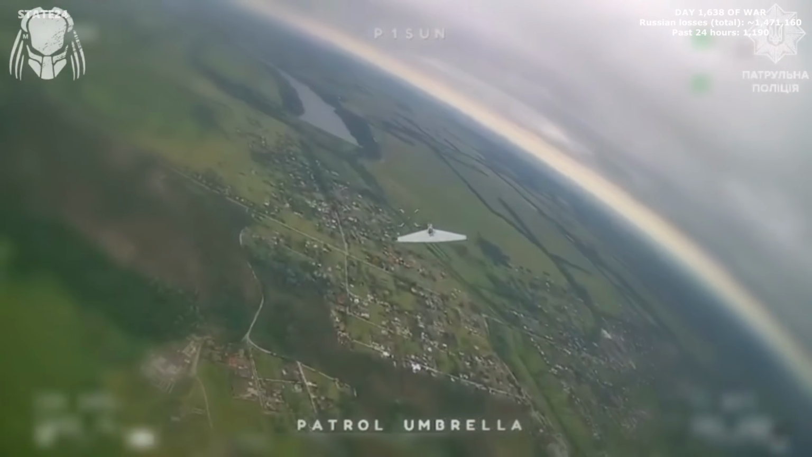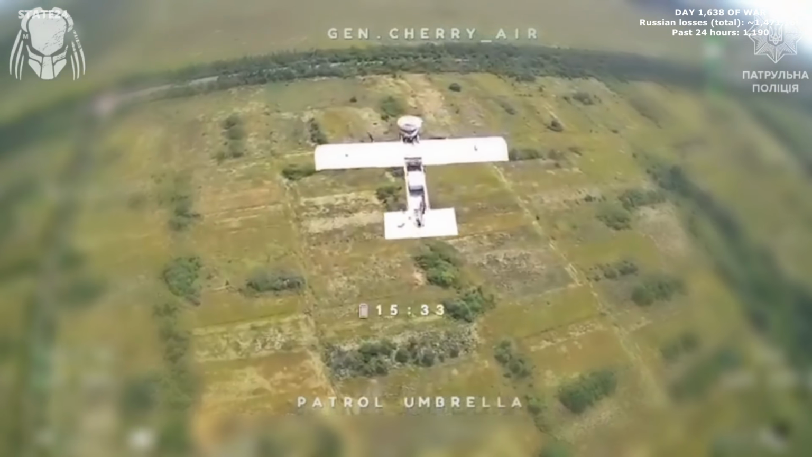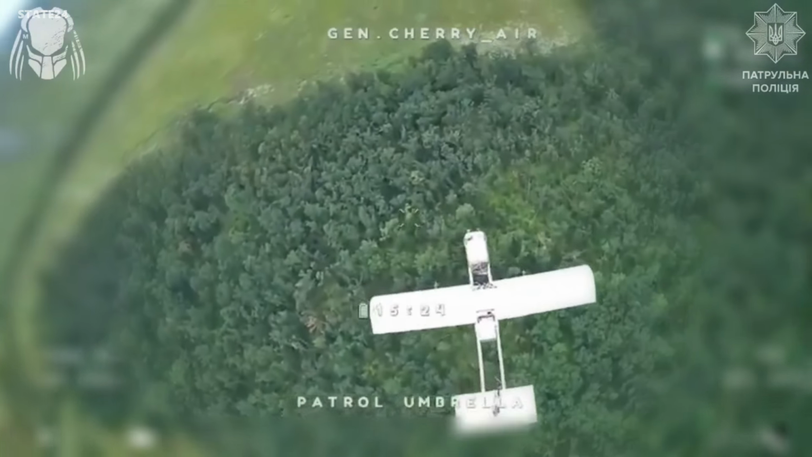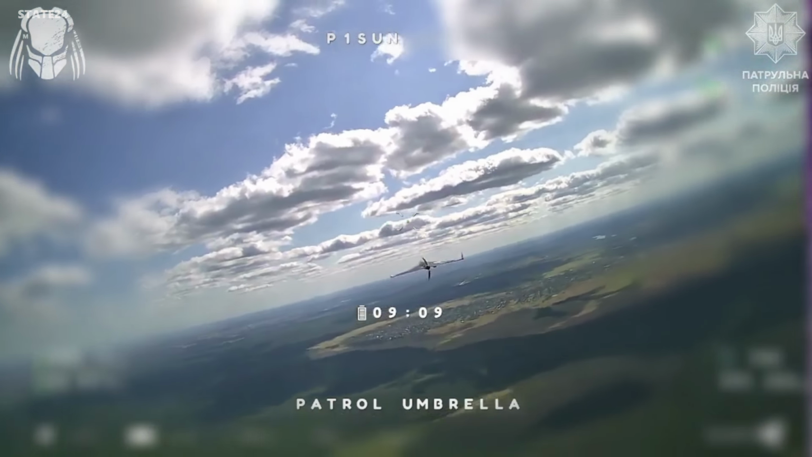North Kharkiv. A Russian HIMARS reconnaissance drone survives the first intercept attempt. The interceptor detonates close, but doesn't bring it down. The Kizak Brigade crew doesn't let it go. A second drone closes in and finishes the job.